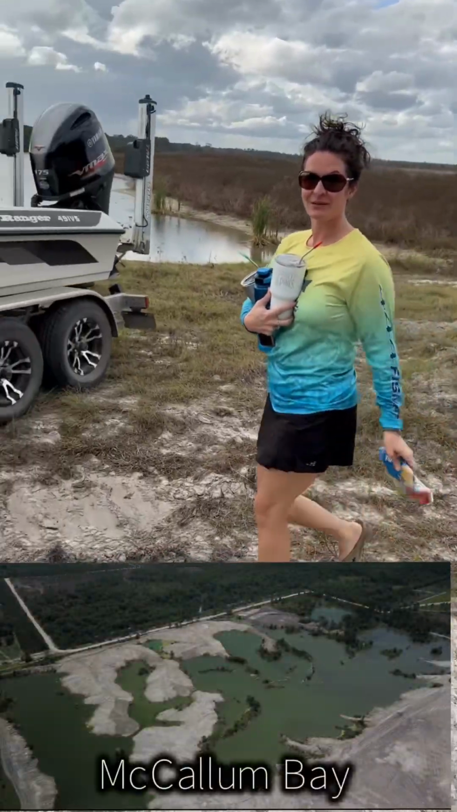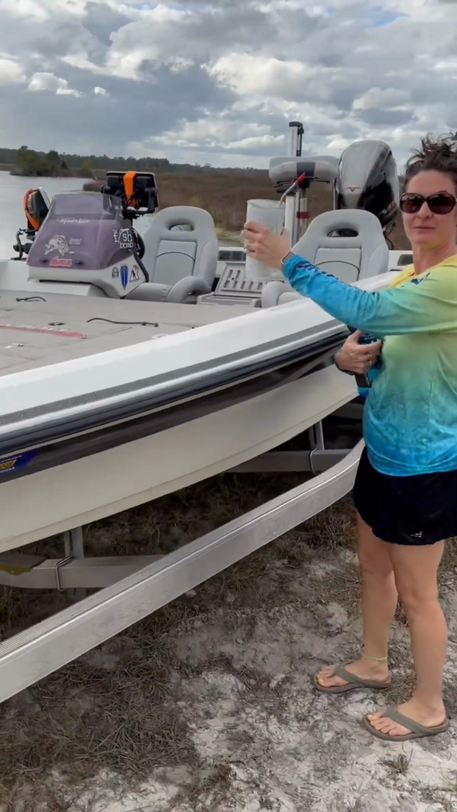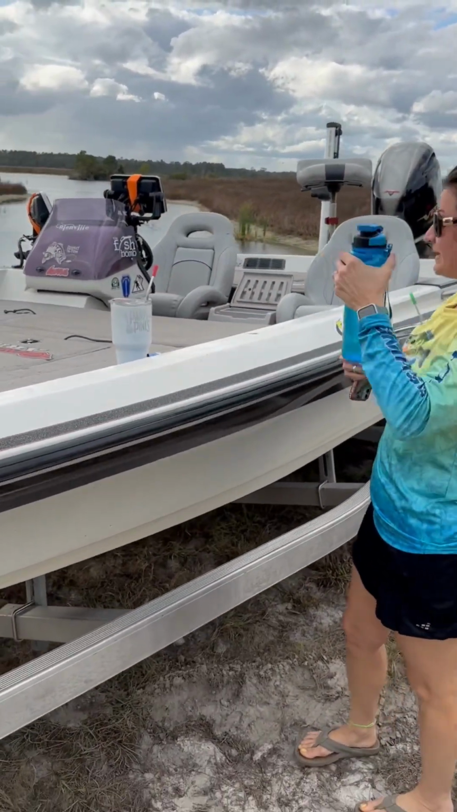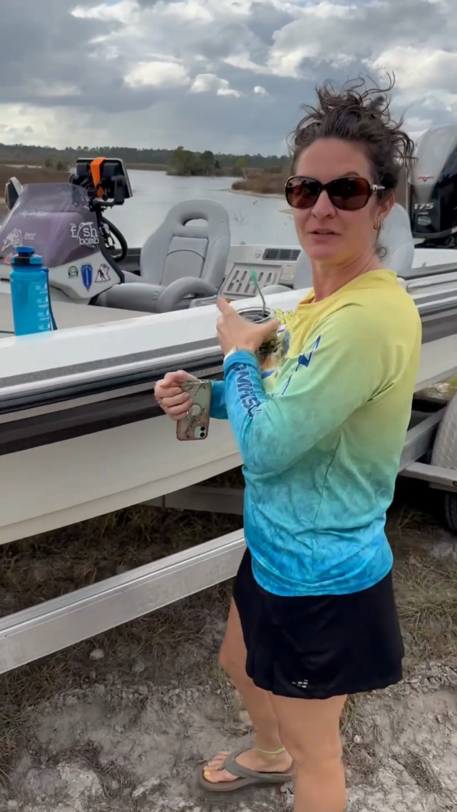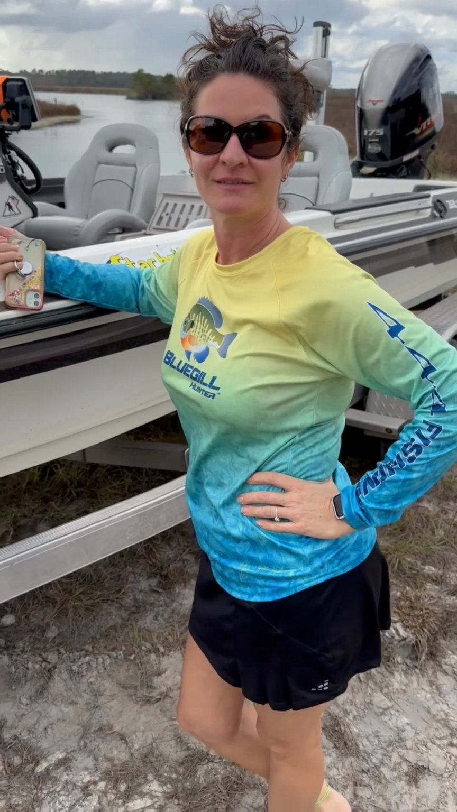Got to check out this new lake we have here. Don't even have a ramp in it yet, but we're gonna do some scanning and see what kind of bait we have and what kind of fish we have, and hopefully welcome a new lake to Beanville Outdoors.